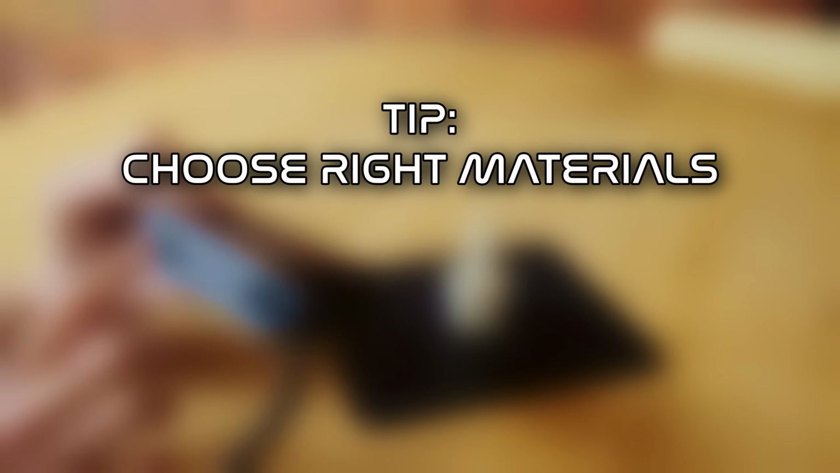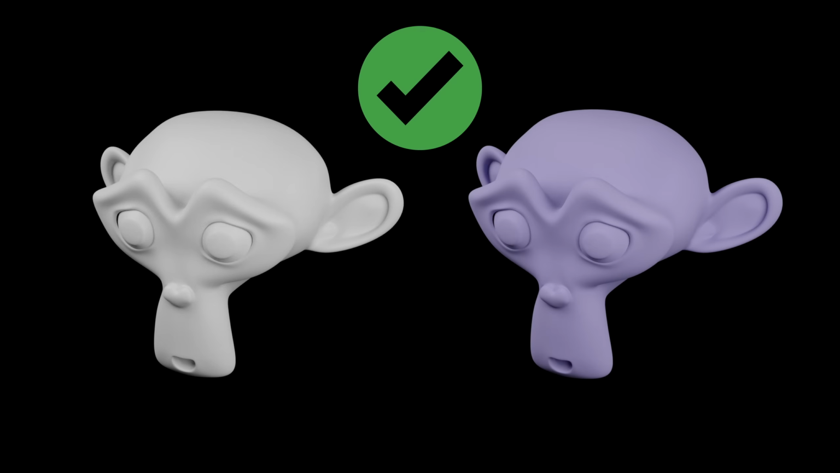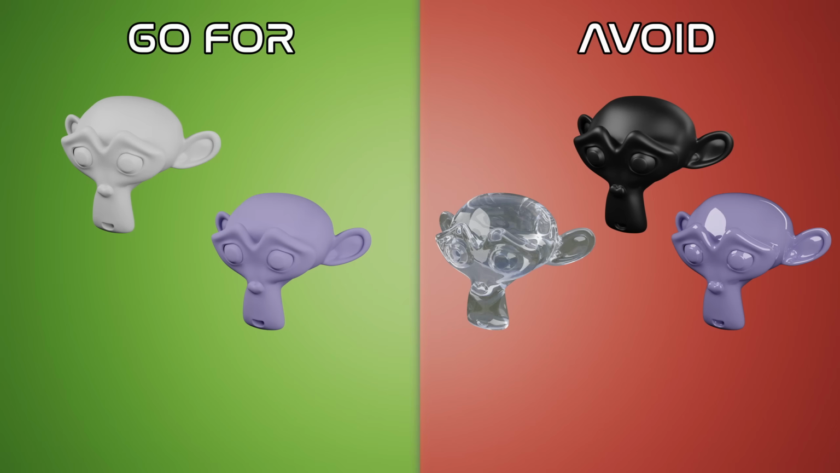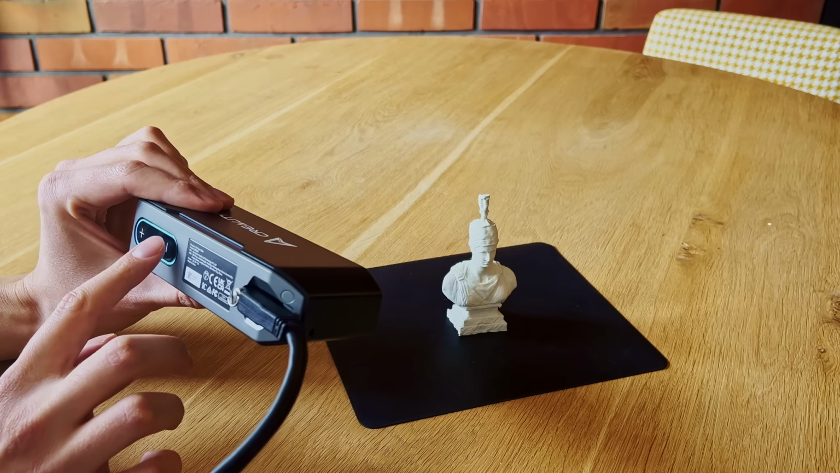You see, the general rule of thumb is that scanners prefer brighter colors and less reflective materials. Dark, reflective and transparent objects are the most problematic, and in such cases, you may need to use scanning spray or simply put some chalk or talcum powder over the surface. Back to our test model.